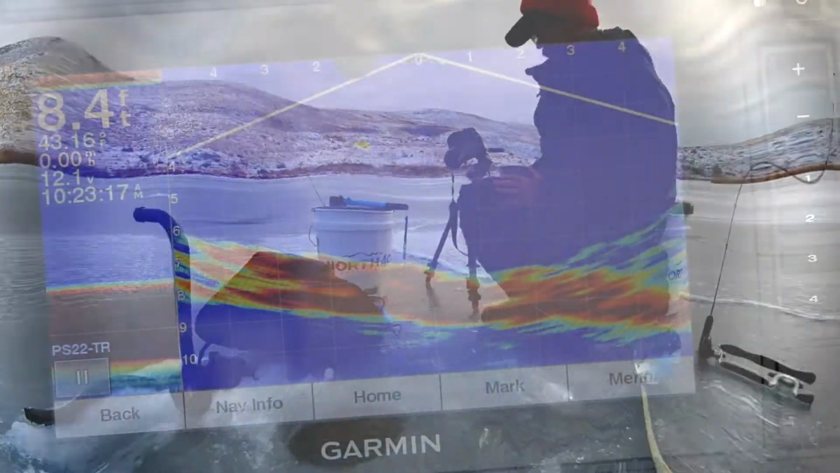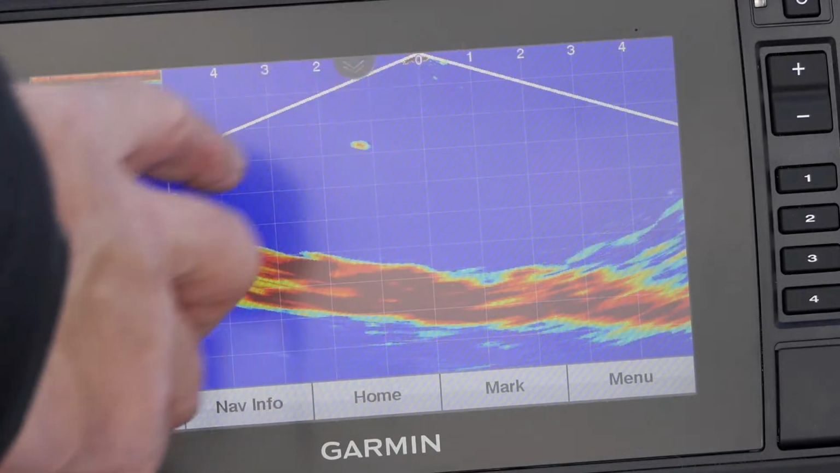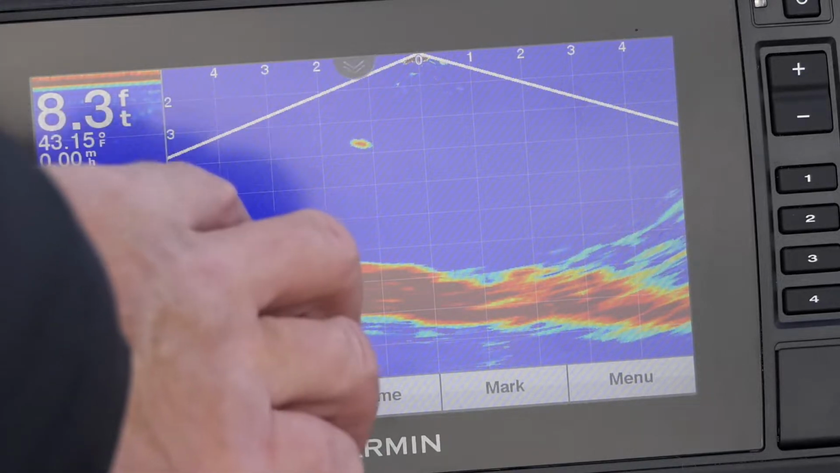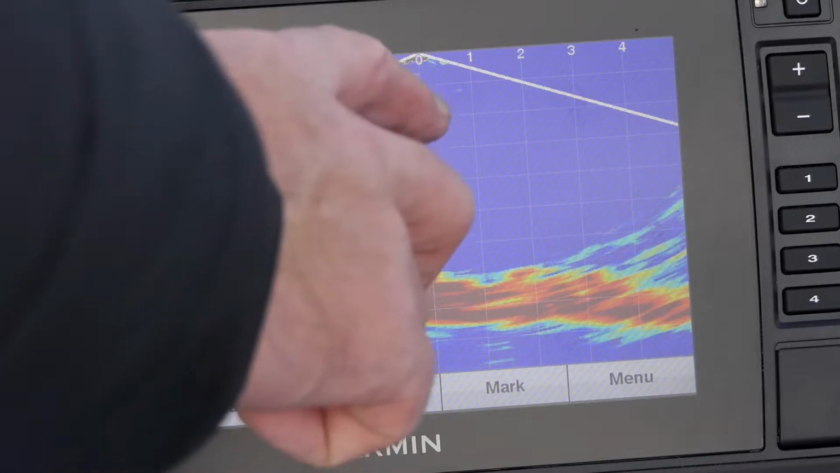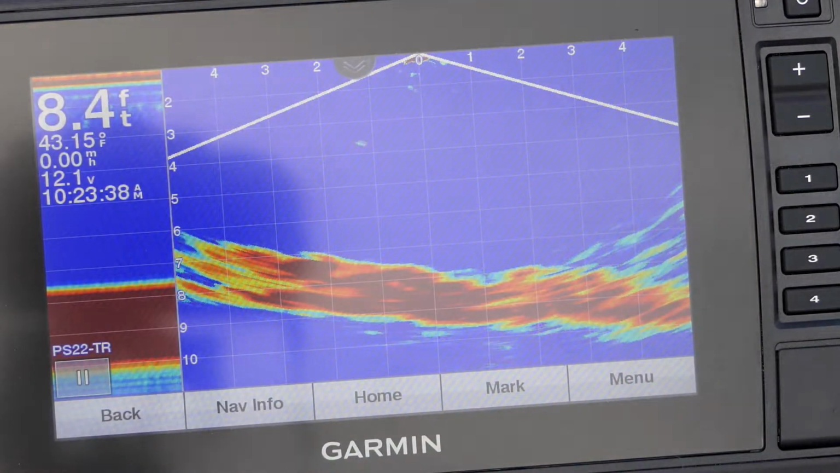Nice. Okay, so let me take a second to explain what you're looking at here with this Panoptix screen. So, this is the bottom here at 8 feet. And you can see I'm only 8 feet deep, but I can actually see out well over 5 feet on each side of the transducer, and I have directionality. So I'm going to go ahead and drop my jig down.